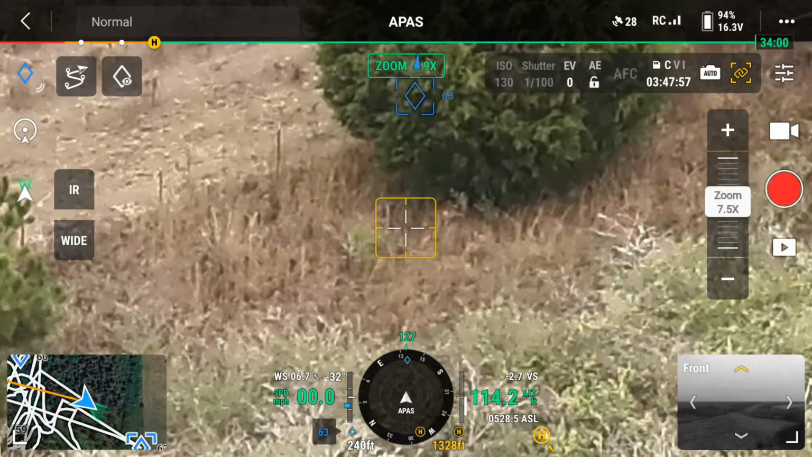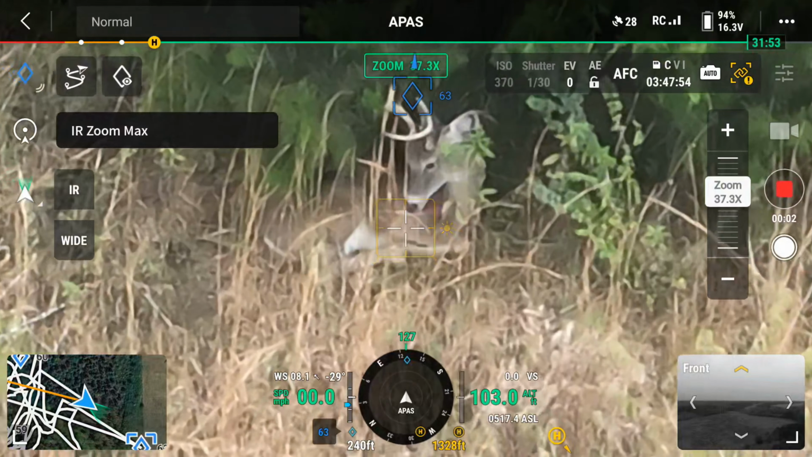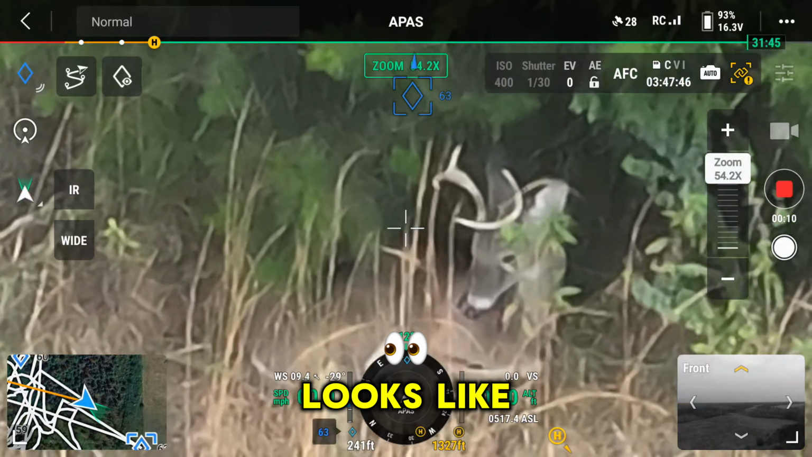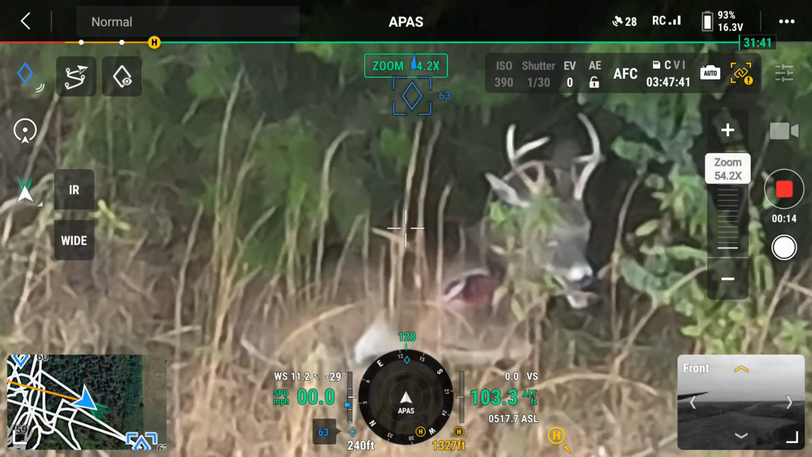He's still looking away. That looks red to me. Well, it's a 6 point, it looks like. Oh, yeah, that's him. That's all I saw was the big old... I got him in the leg then. Yeah, look at that leg split wide open there. Dang it, Nick, I feel bad.